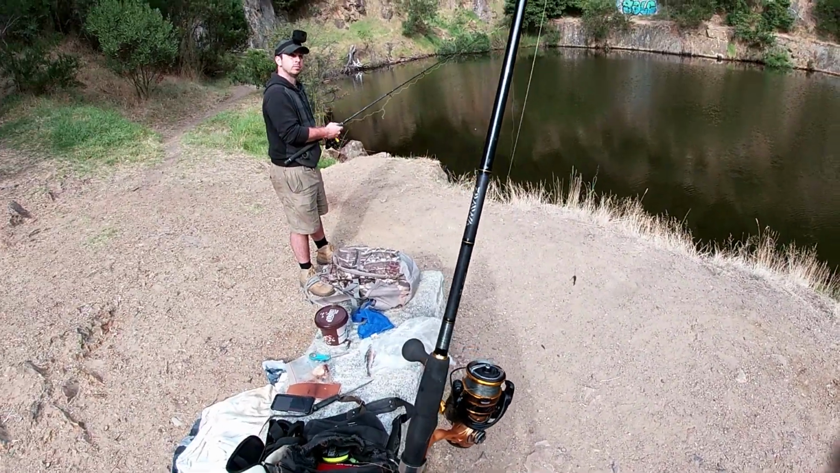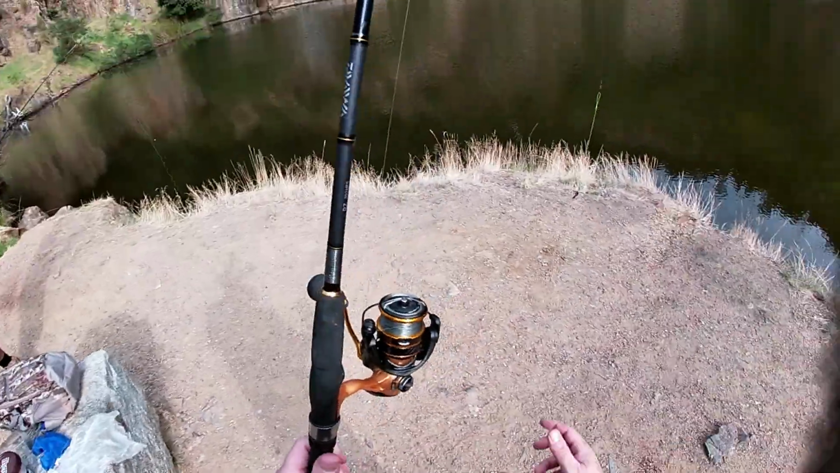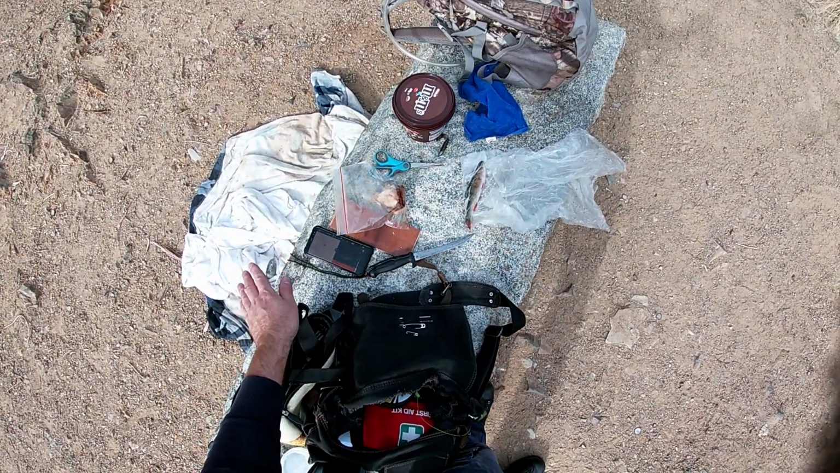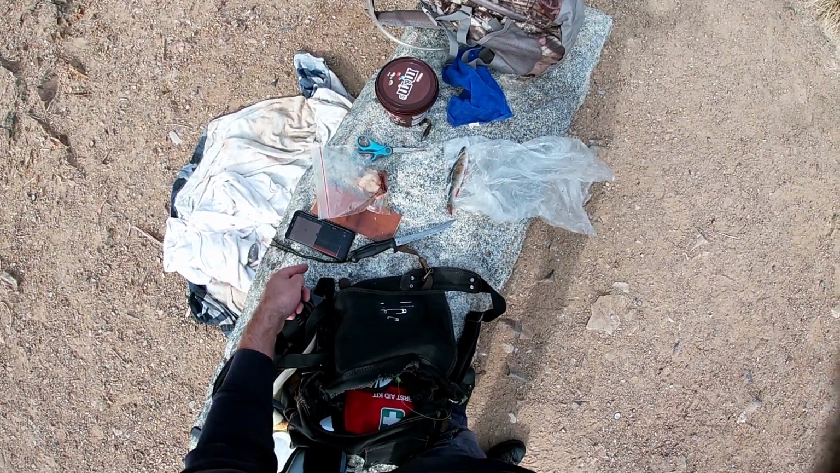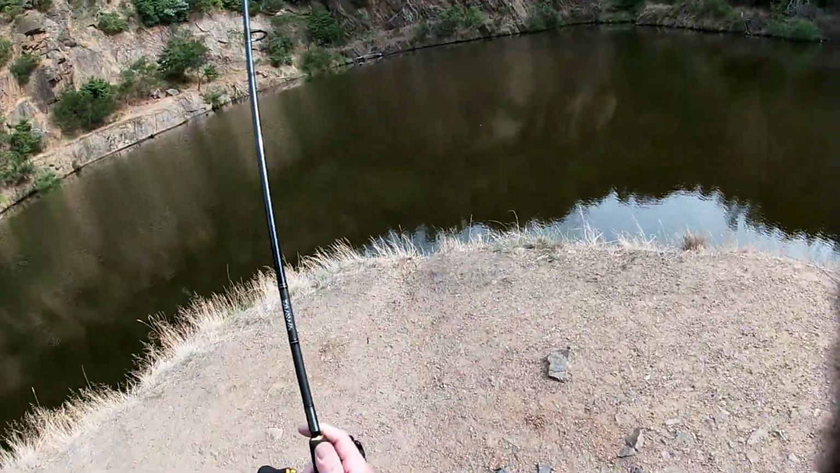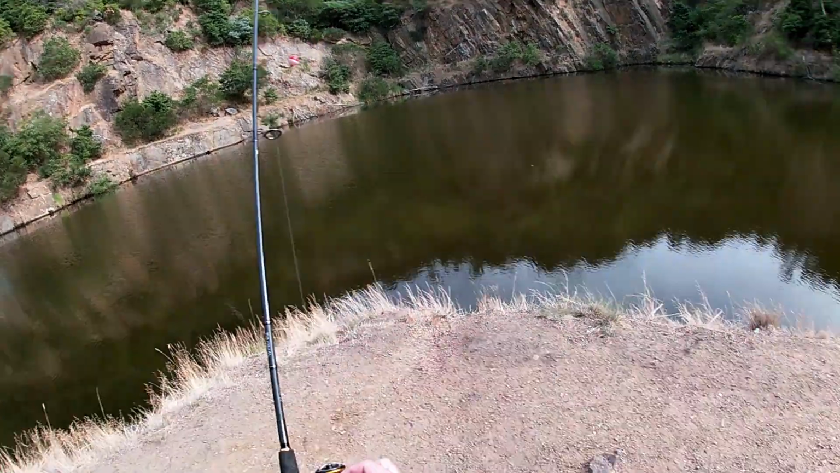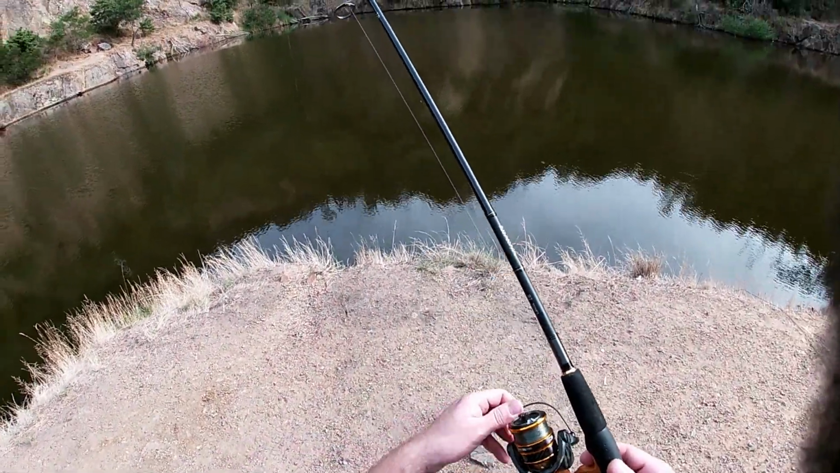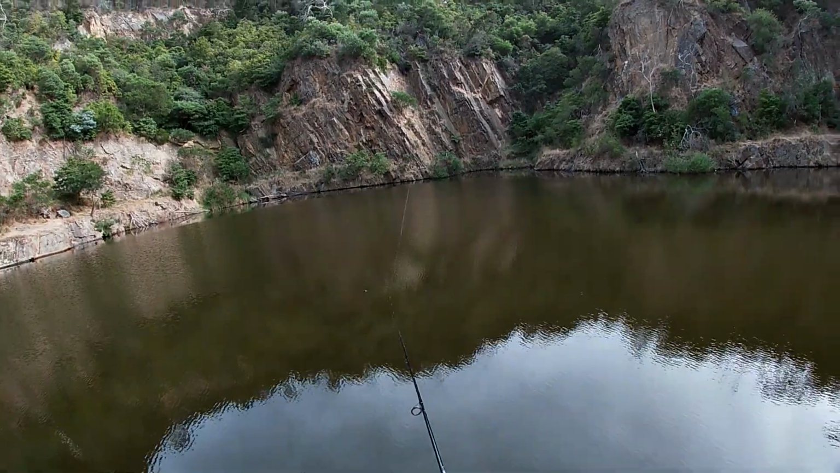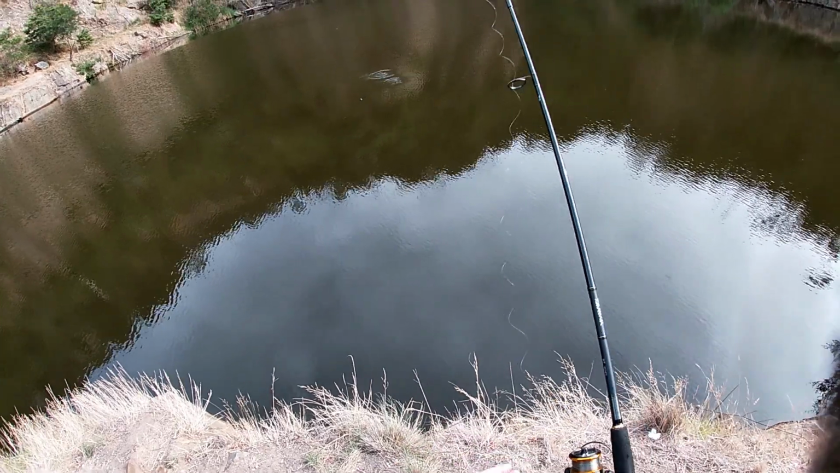I'm about 2 meters high. I reckon looking at that, if it's almost 5 meters deep, that's looking like you've got about a good 2 meters of vegetation on the bottom. So I want this just above that vegetation. And I've got 5 big old worms.